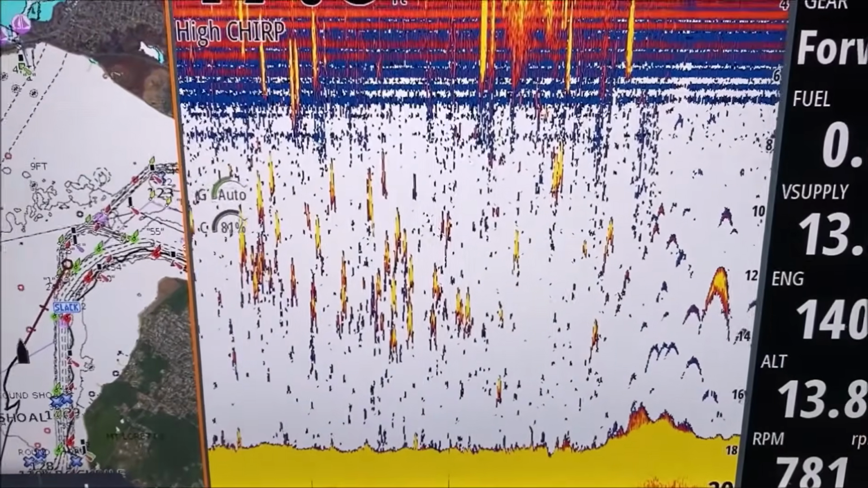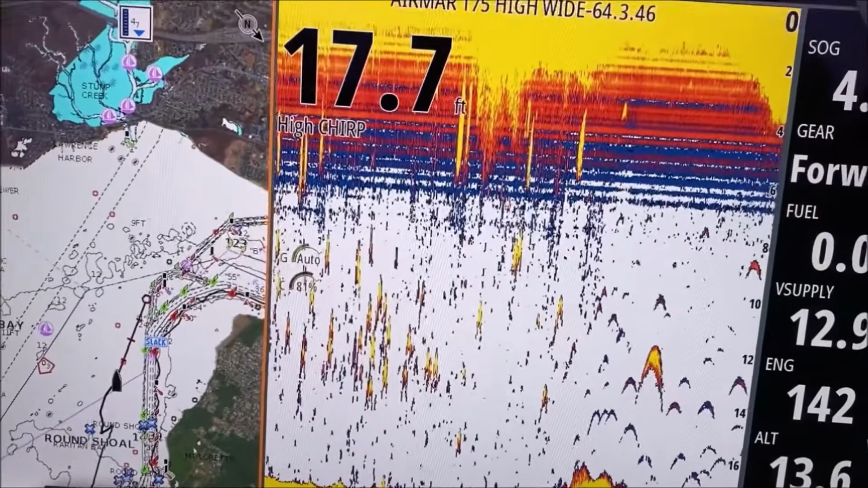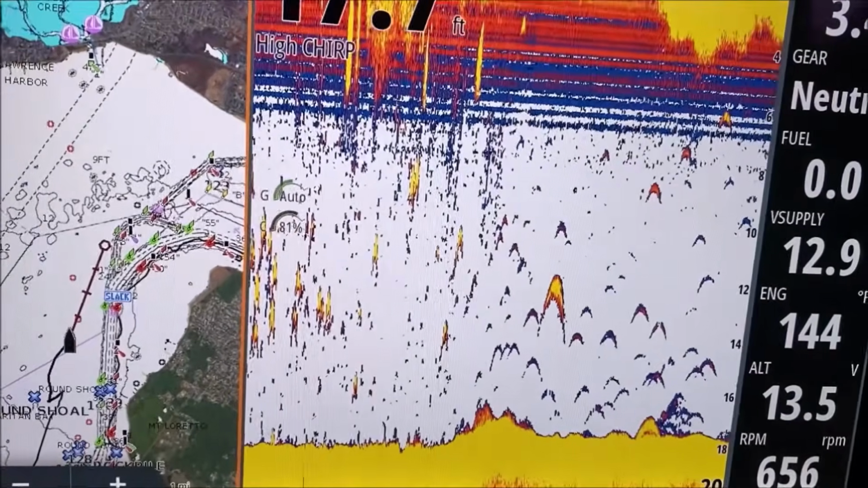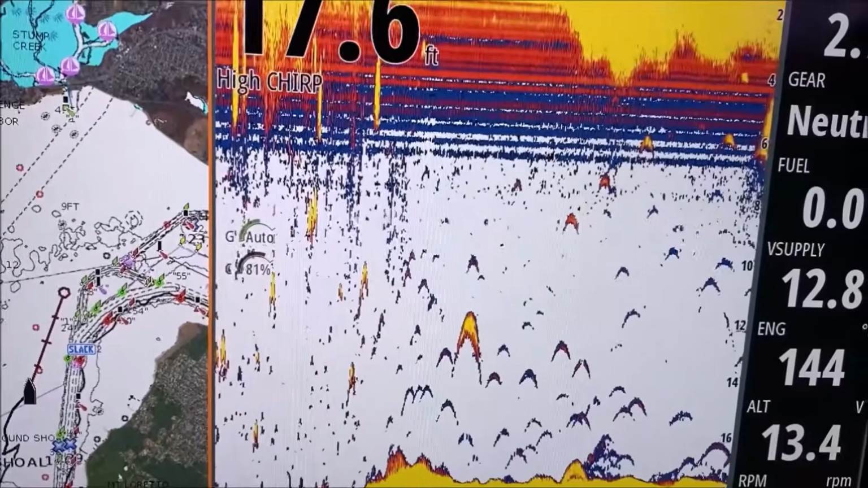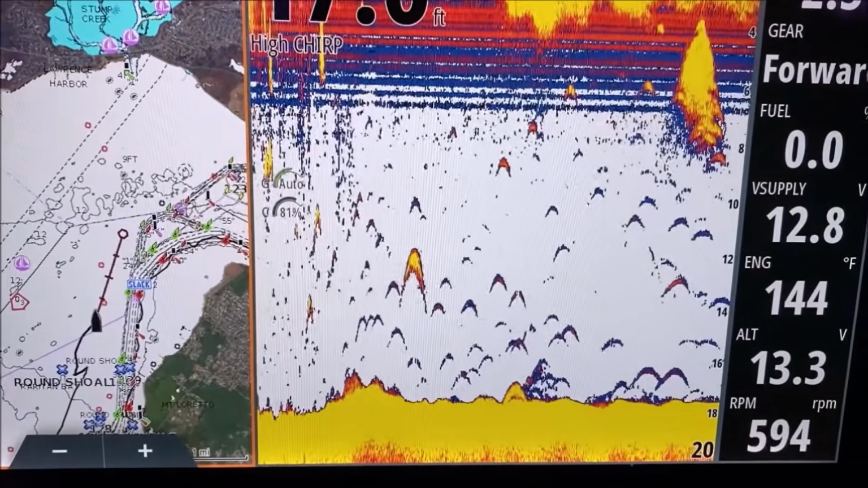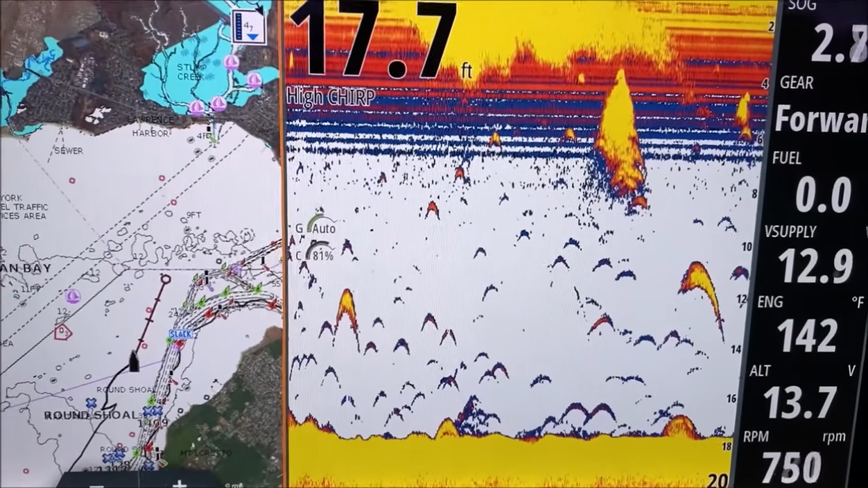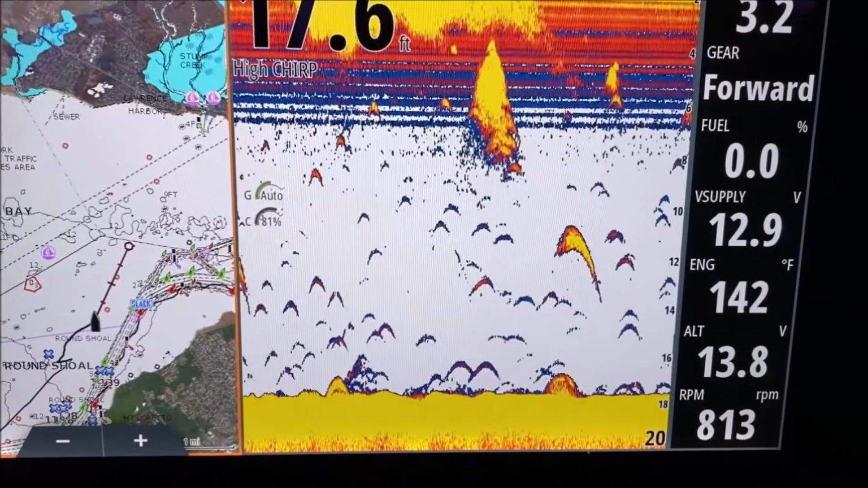There they are. Oh my God. Looks like we were starting to come at them anyway, but you can see how many more frequently we were seeing them and how small they looked. There you go. They're not all on top of each other, just all scattered through here.